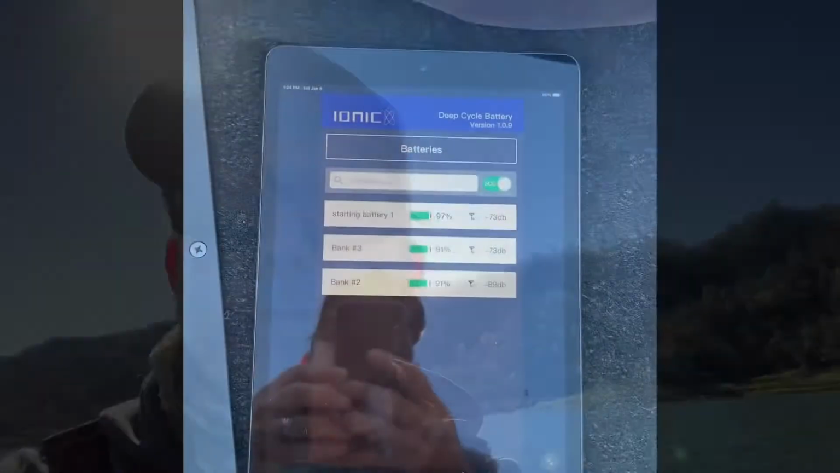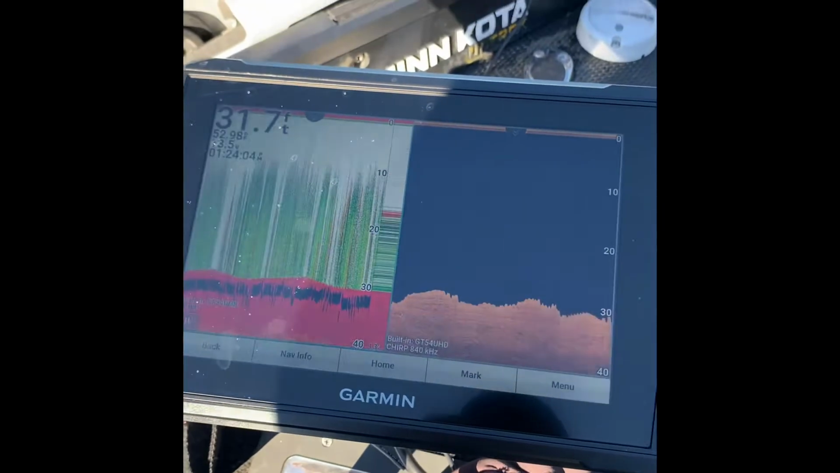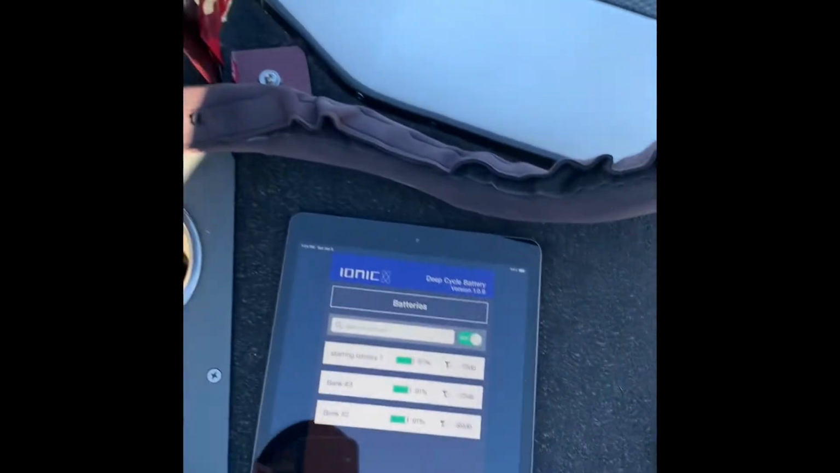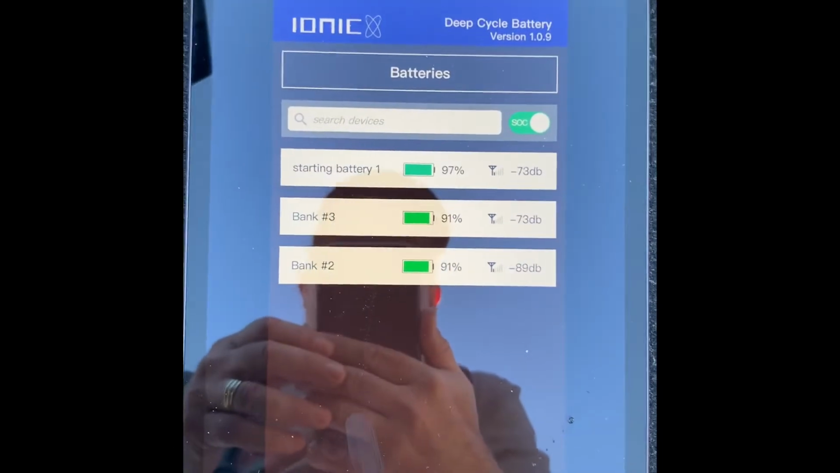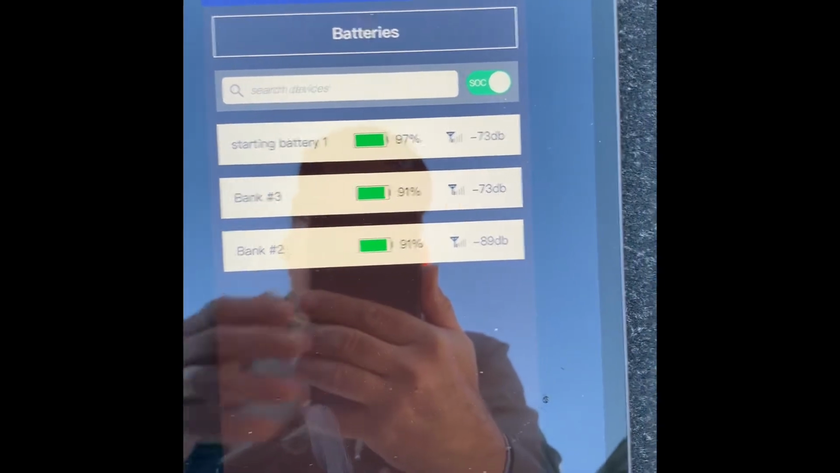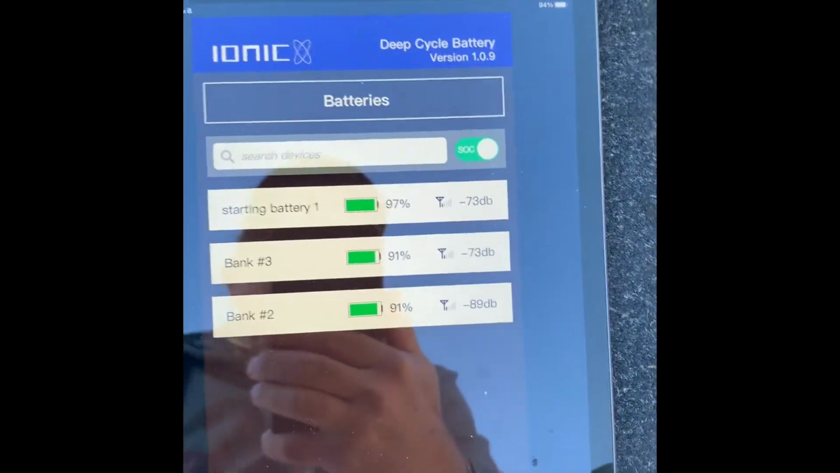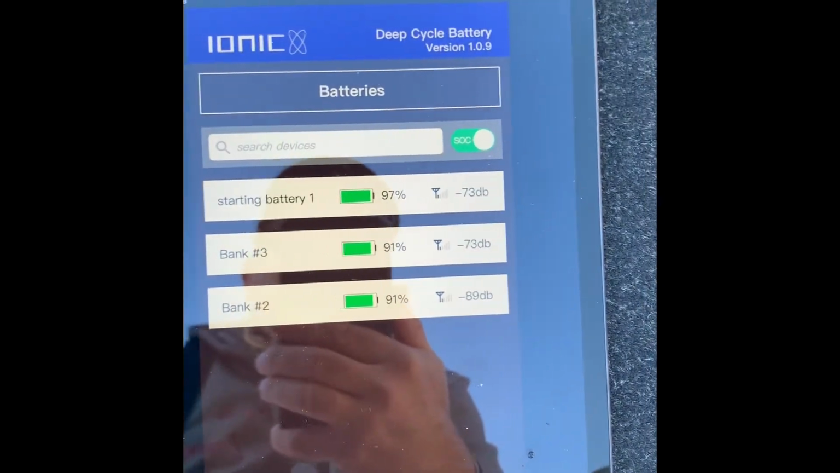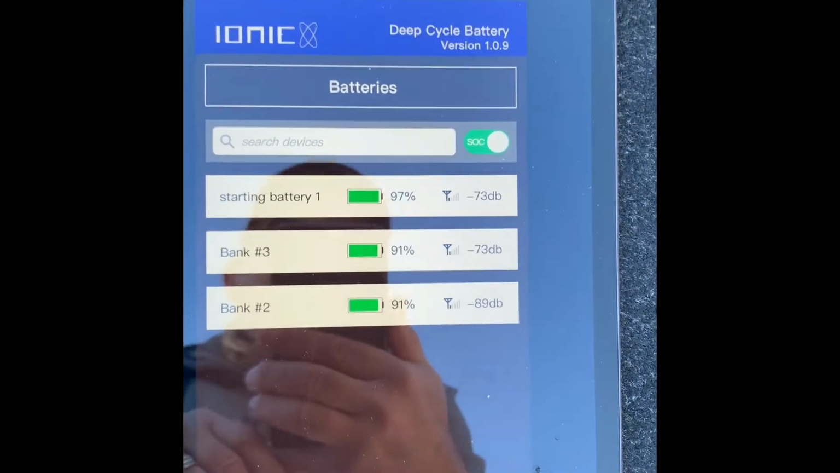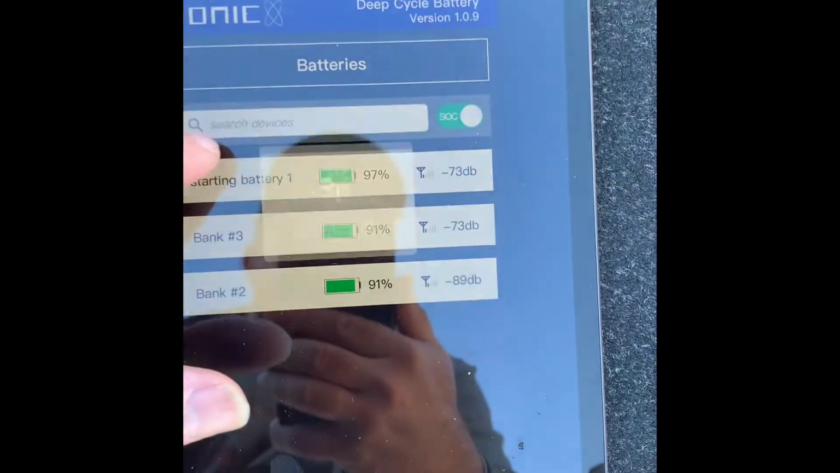Here we go. All right, so here's the Ionic battery app right now. As you can see on my graph, I've got just the split screen traditional sonar and the clear view. And here on the Ionic battery app, you can see my starting battery, which is where everything is connected to, is 97%. Again, that's after fishing since about 7:30 this morning. Trolling motor batteries are both at 91%. It's pretty calm, not much wind, so haven't used a whole lot of trolling motor, although I'm on spot lock right now. Let's take a look at the starting battery.